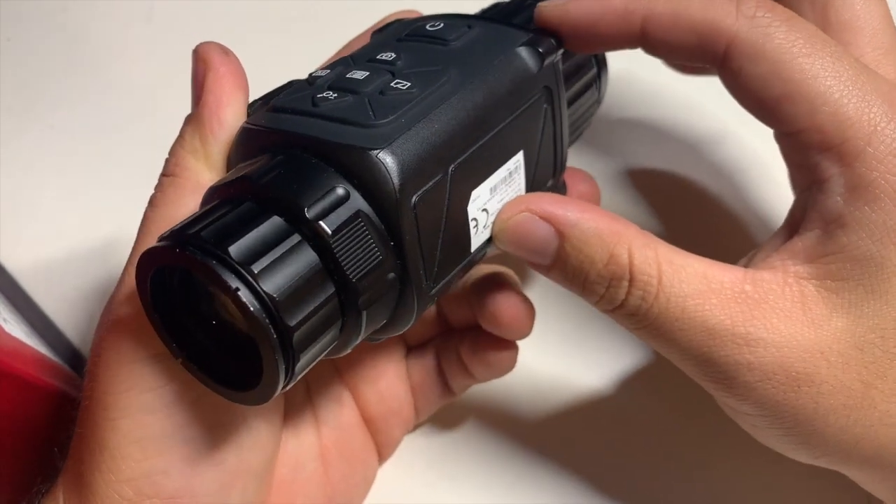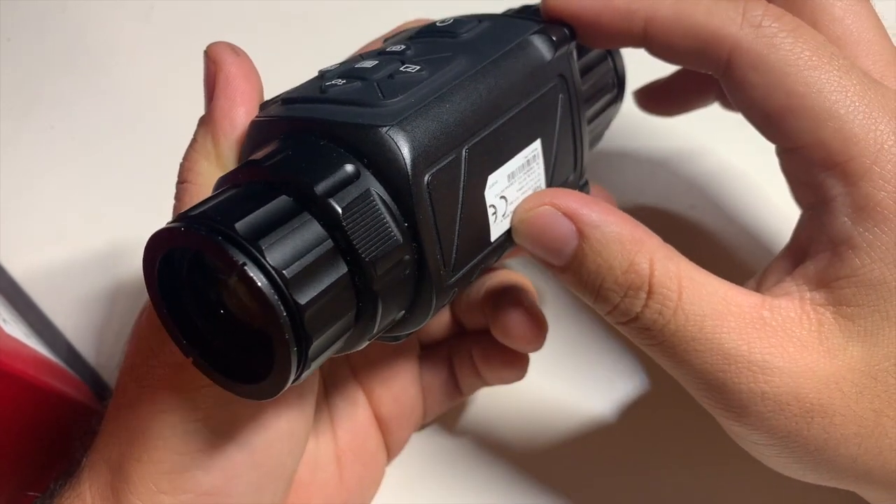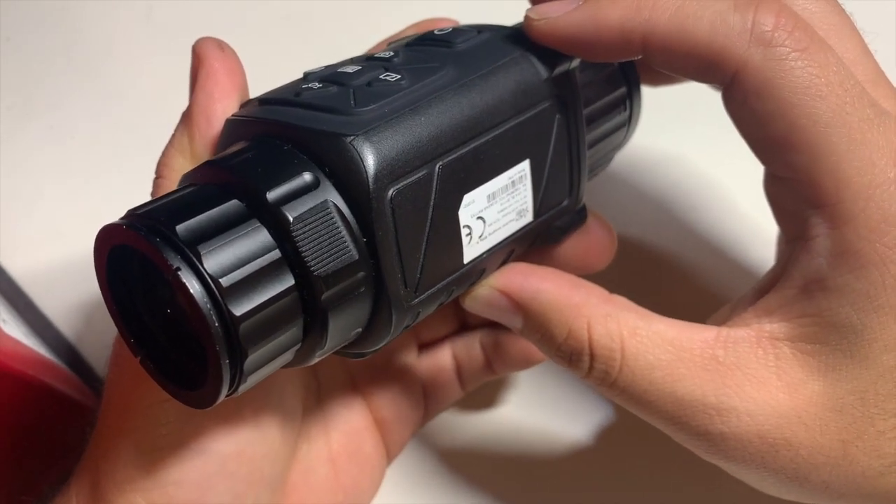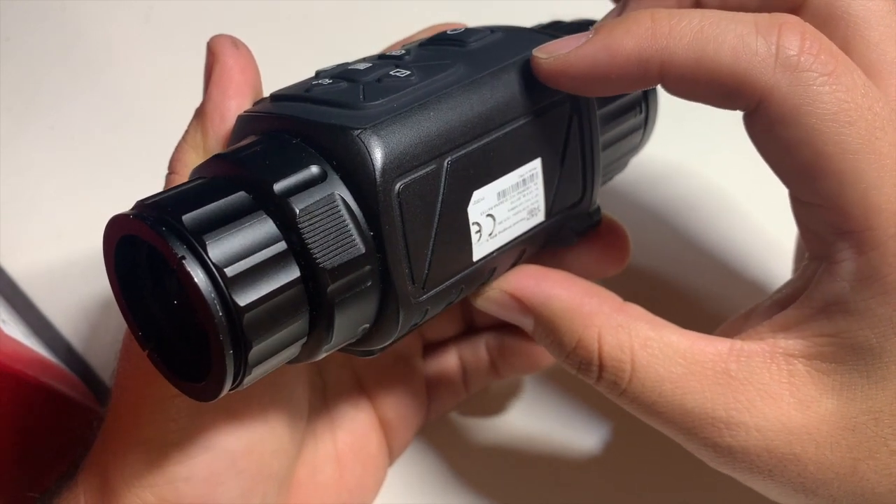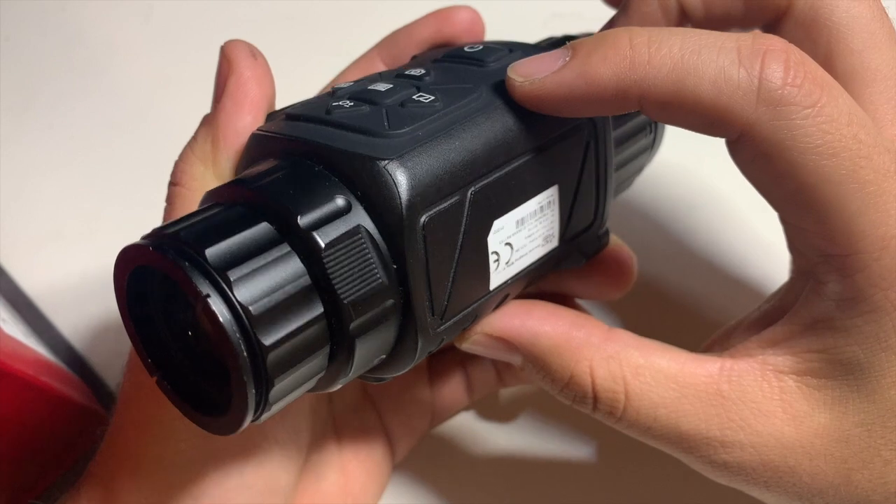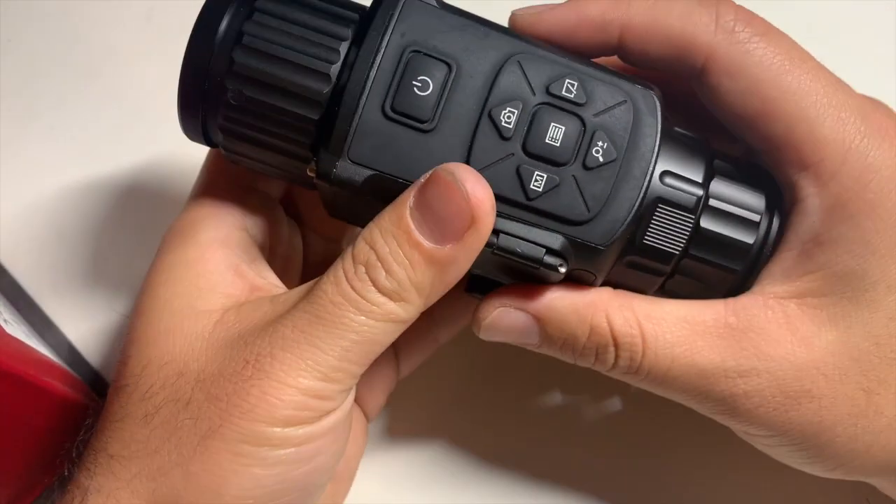You would think that with night vision, you can pretty much see anything in the dark. But when you're actually trying to identify folks or animals, it's actually quite hard to do that, especially at distance when it comes to night vision. Night vision has a lot of pros, but honestly, it's very mission specific, I would say. And having something like a thermal scope in addition to having night vision is really awesome.